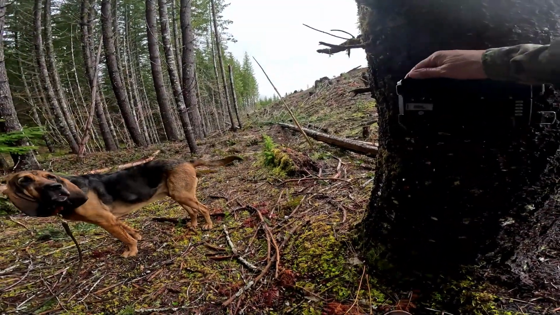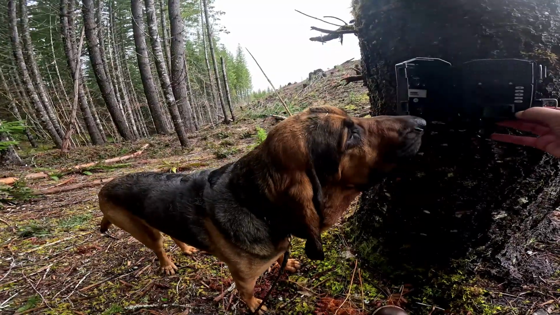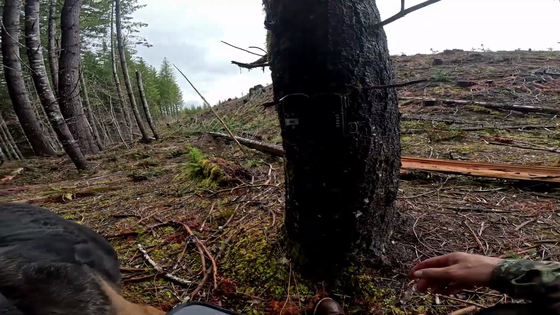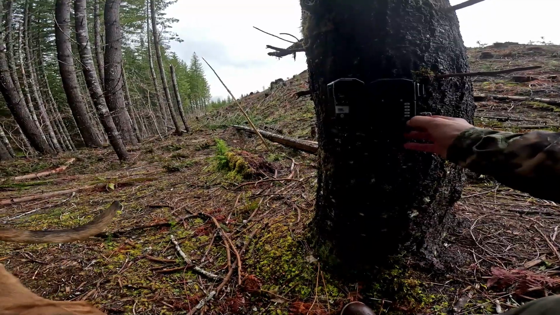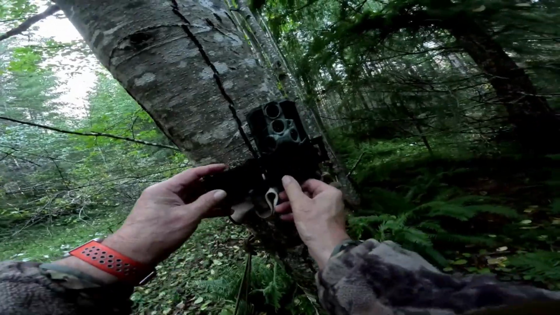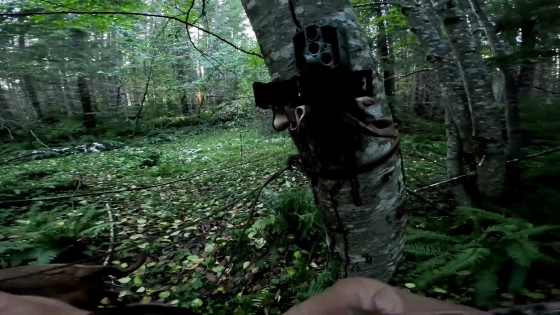I think the longest I've ever had a camera last continuously in the woods was about 3 years. If you're only using it during the summer or fall, you could probably get 5 or 6 years out of them. But with the change of technology, you want the newer cameras with better resolution, longer battery life, wider views, and faster trigger activation.